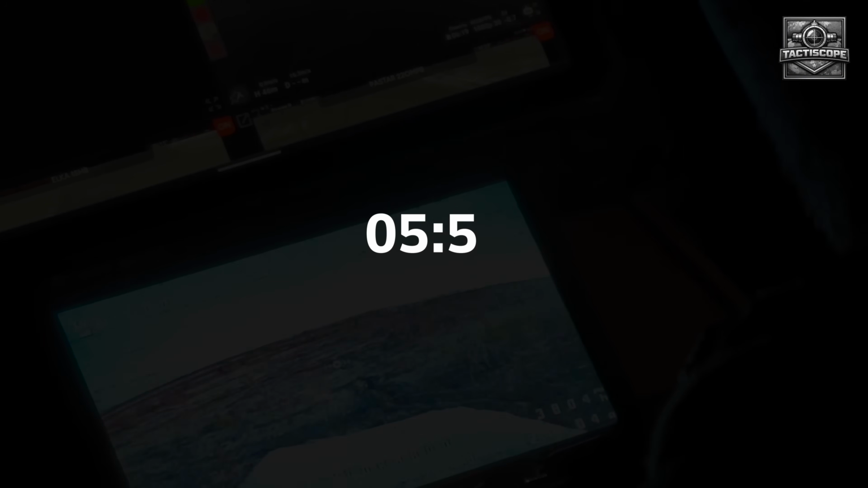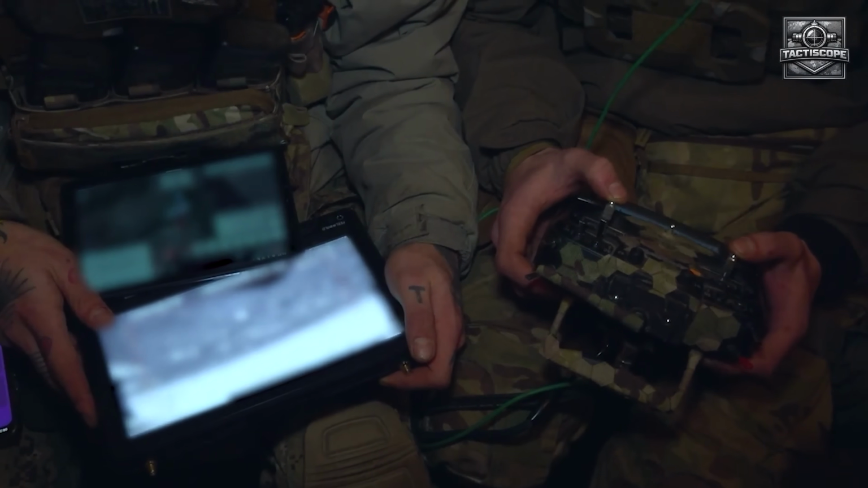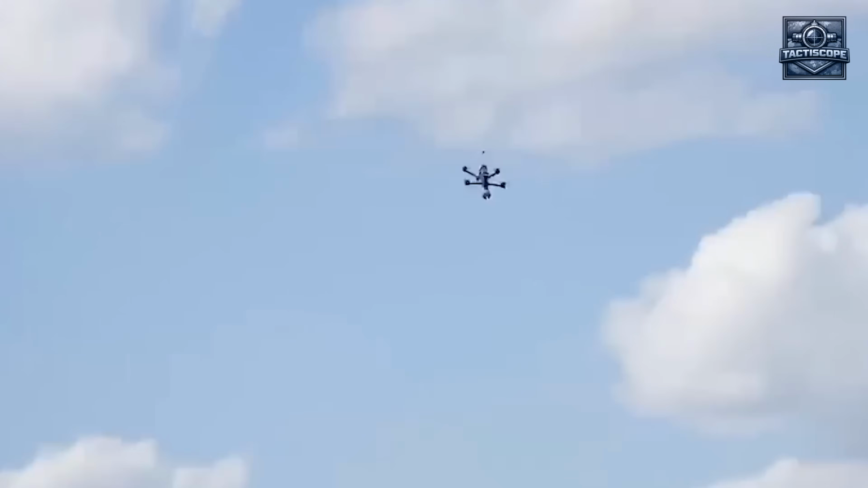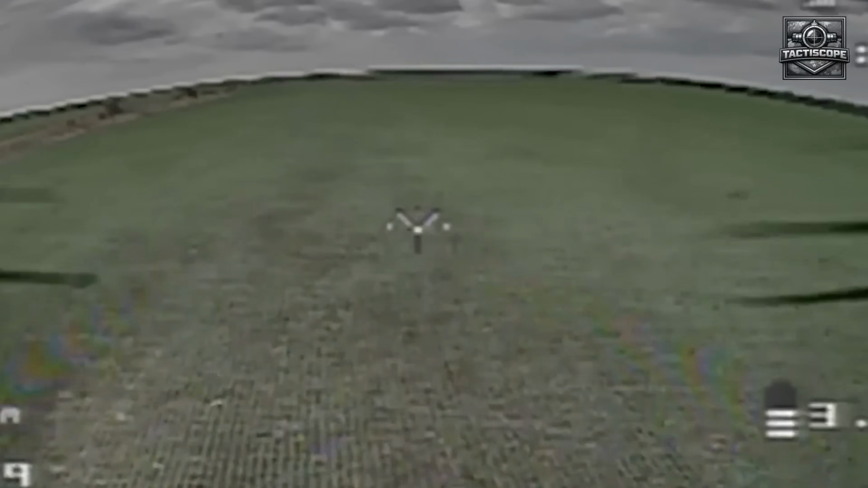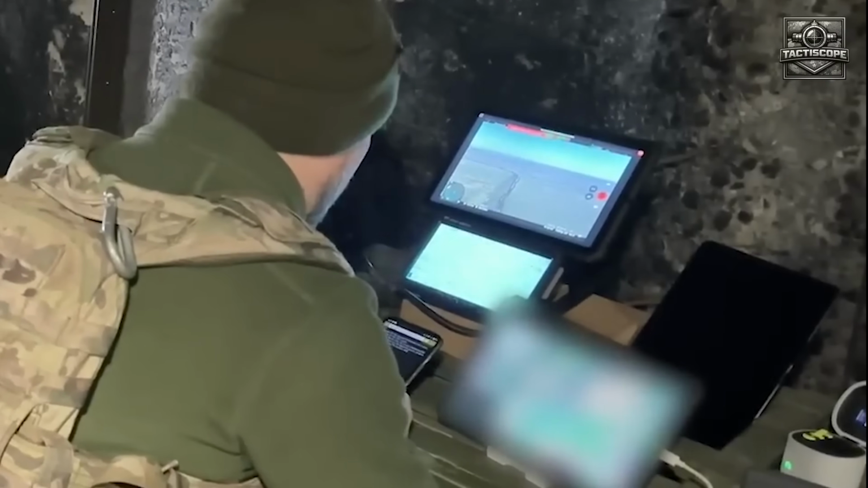At 05:55, the Rarog-10 dove. The attack angle was steep, roughly 50 degrees, a near vertical plunge that minimized the target's lateral profile and maximized the charge's downward fragmentation cone. The trailer filled the screen for less than 2 seconds. The quad bike was visible on the flatbed, its handlebars casting a sharp thermal shadow.